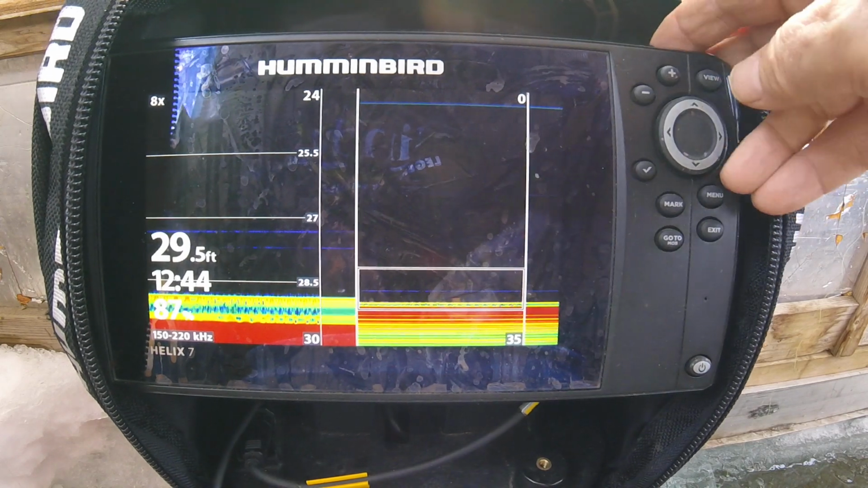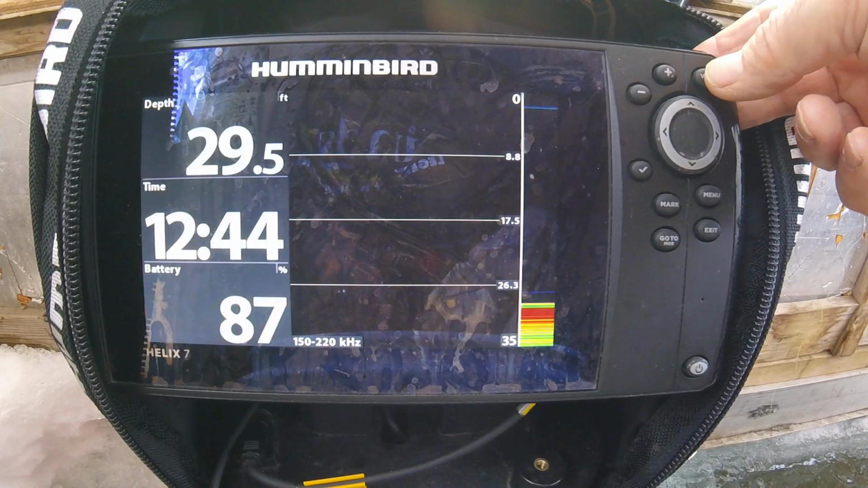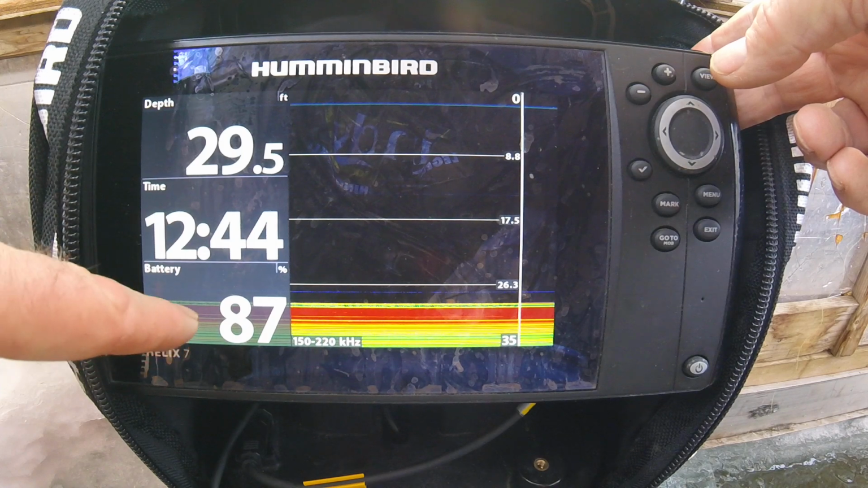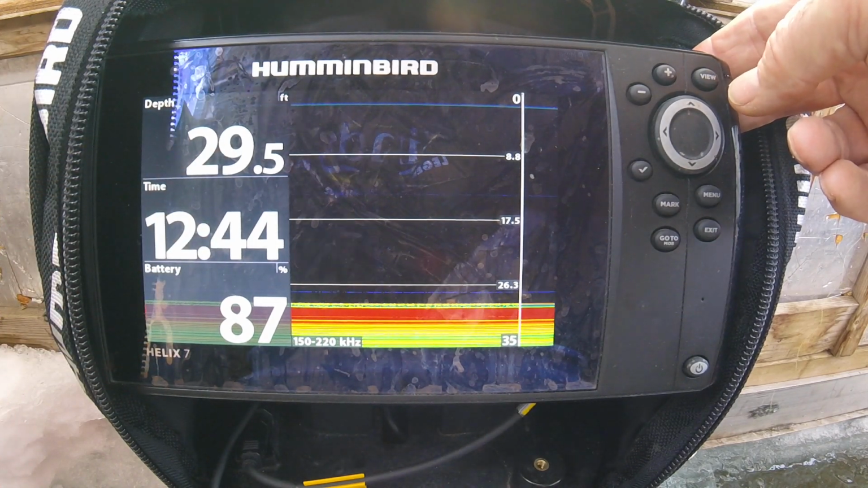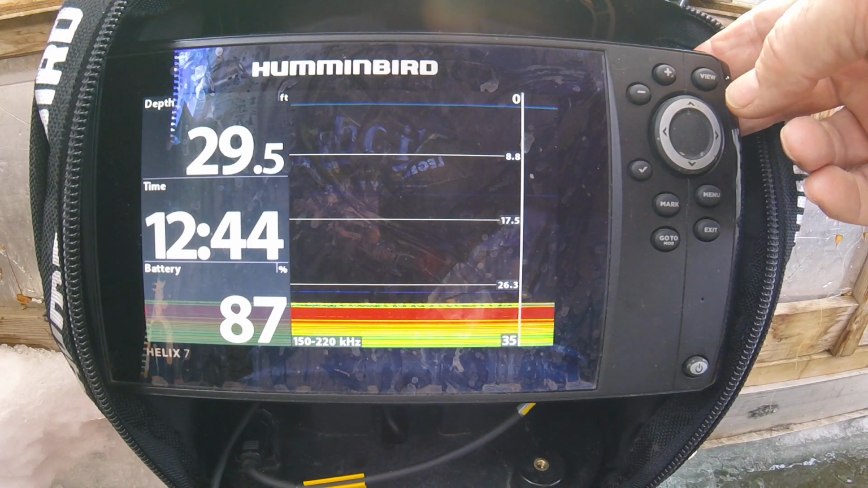Let me show you this. Want to see some other views? This top button over here on the right is called View. Click that, and you get different views. All right, now here is the whole water column, and big numbers of the time. Battery level is important, and depth is 29.5 feet, but I've got 1.5 foot of transducer cable down, so I'm at about 31, just over 31 feet of water.